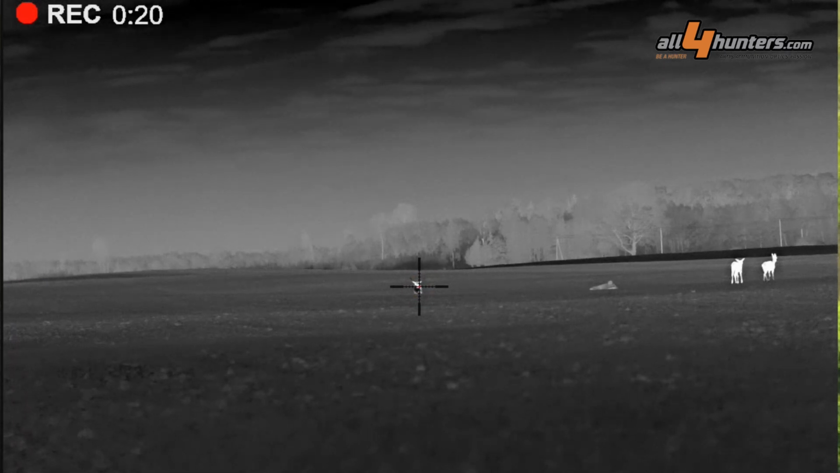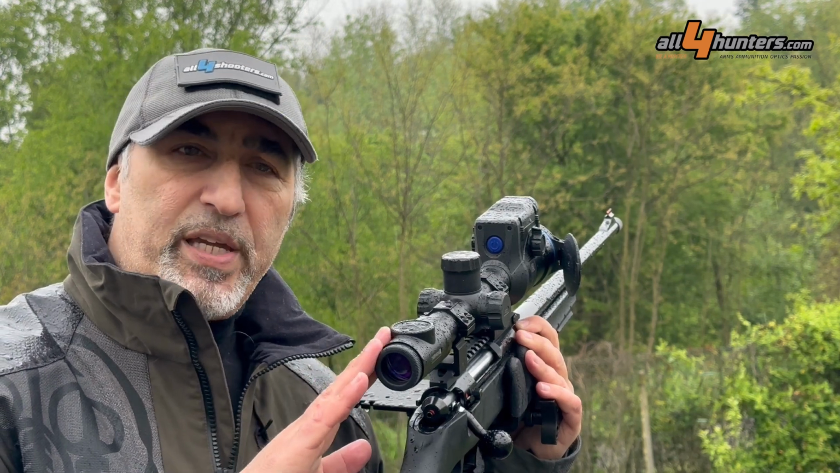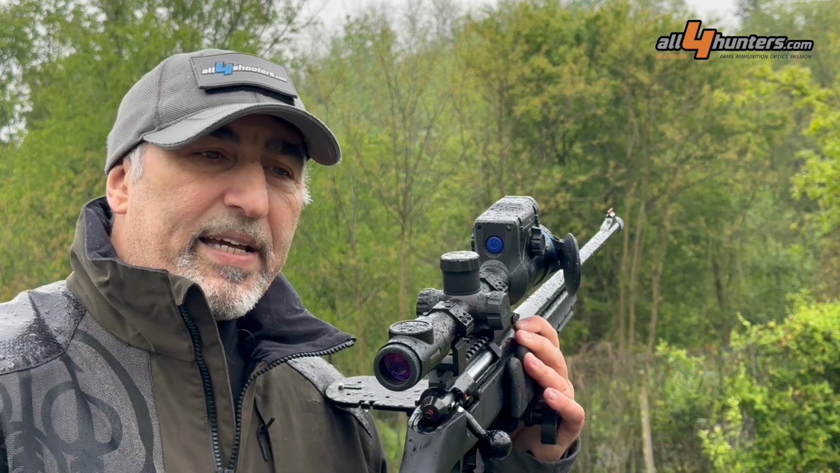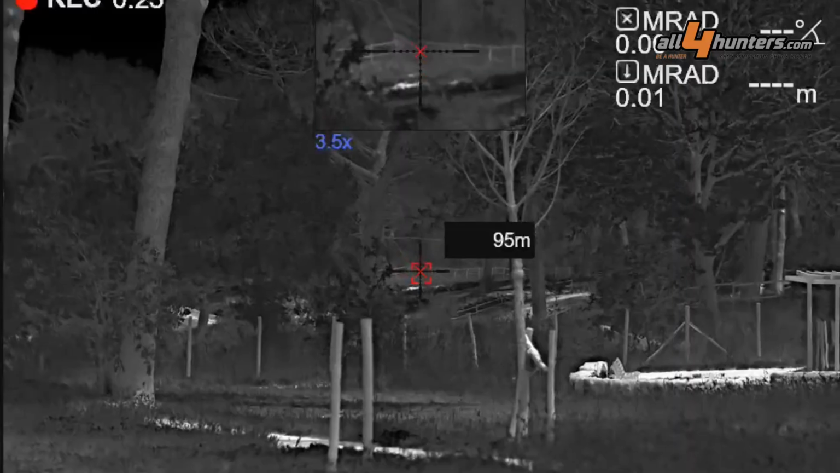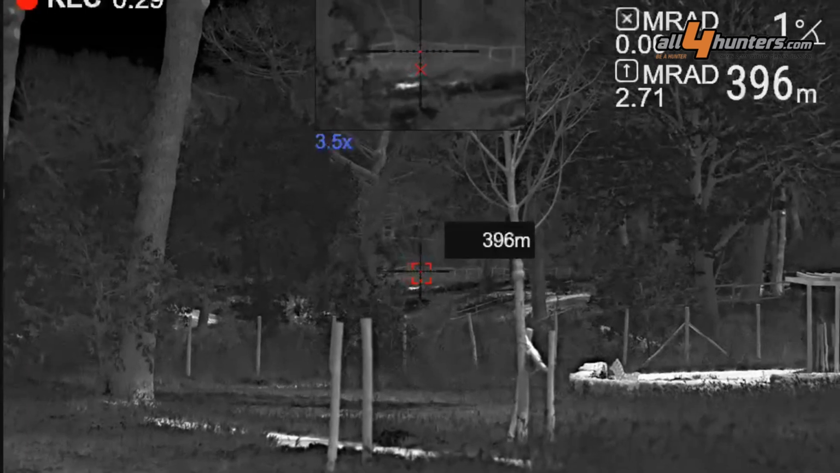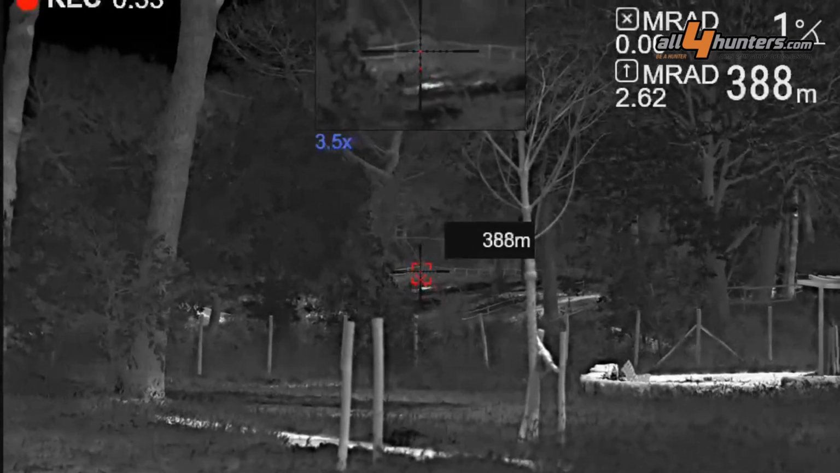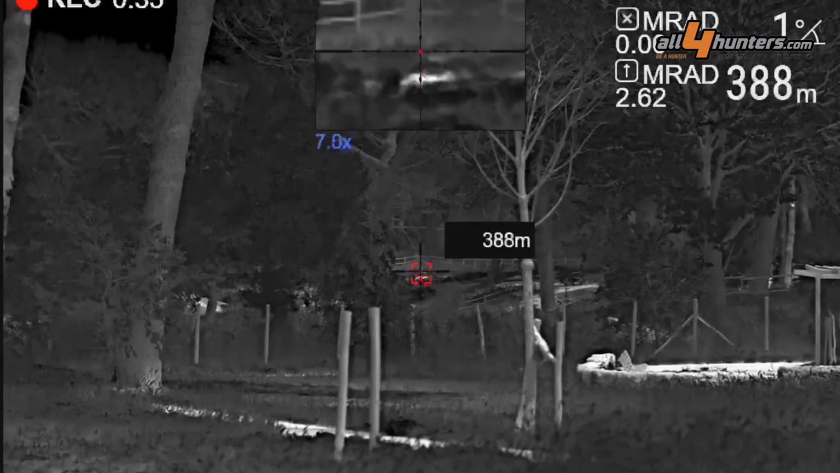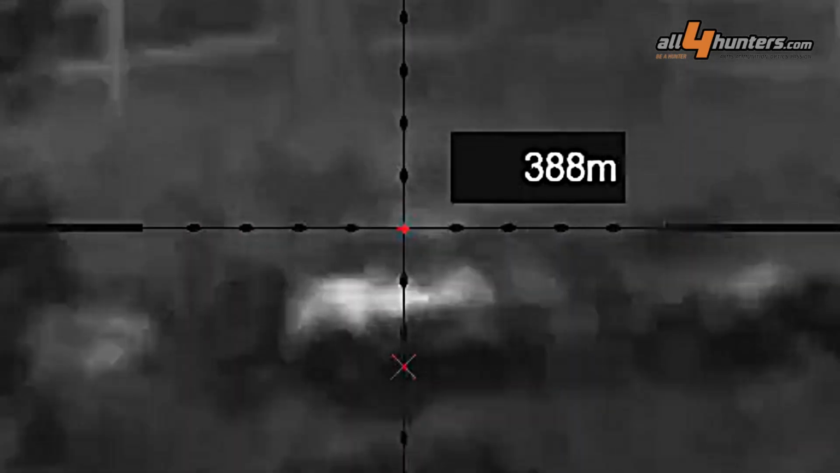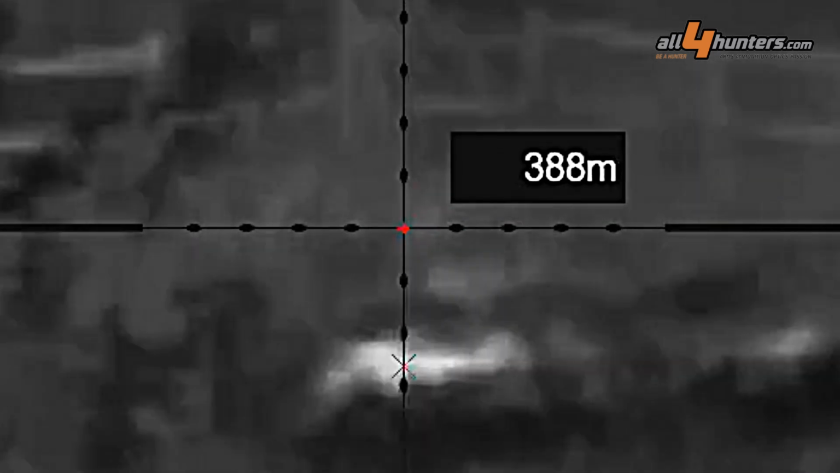the firmware. We installed the latest version, which is 3.3, and it allows us to select bullet profiles from a very large database of commercial loads, or even build our own custom profile using the ballistic coefficient and the speed, so that we can tailor the ballistic performance to our specific gun and ammo.